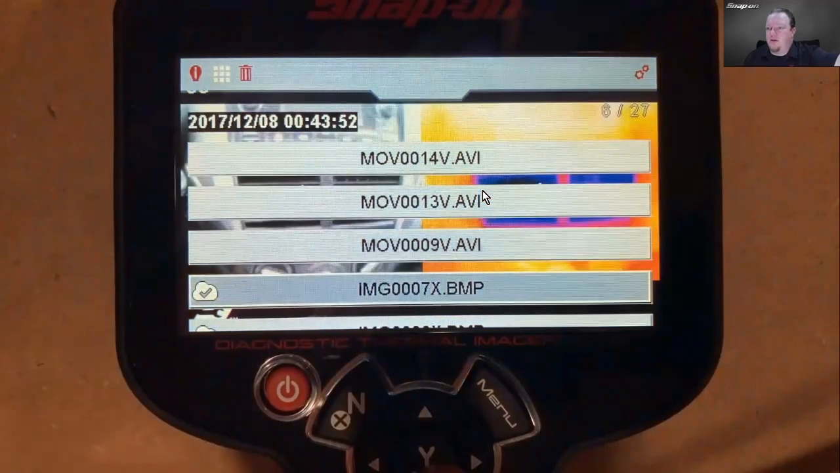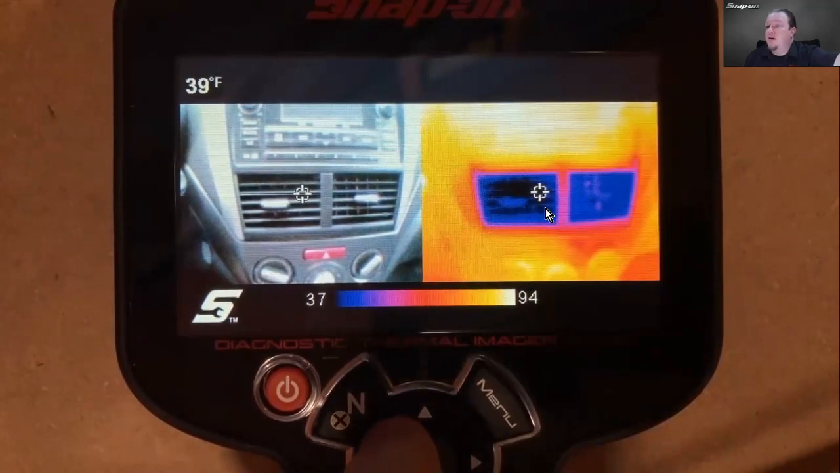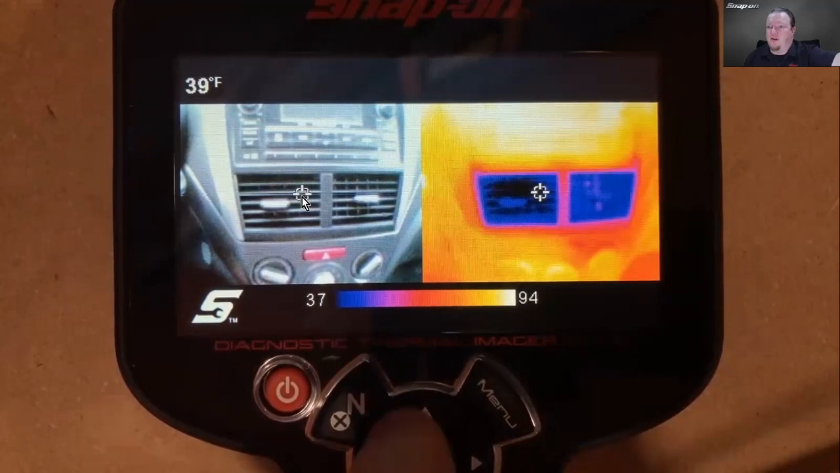You can also go down to images. So there's an image of climate control, HVAC. You can see it's cooler on that side, at 37 degrees. It's pretty good. Inside the vent, 94 degrees in the car. So you can just kind of see what's going on there. 39 degrees right at that little spot.